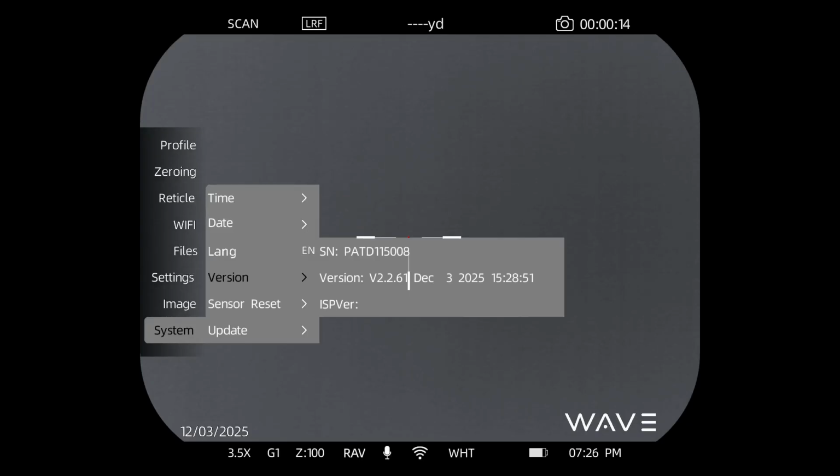Version. This is where you can go in and take a look at the serial number and the current version that you're at. I will tell you that we do update the firmware from time to time, so be sure to connect to your device from your app and update if needed.